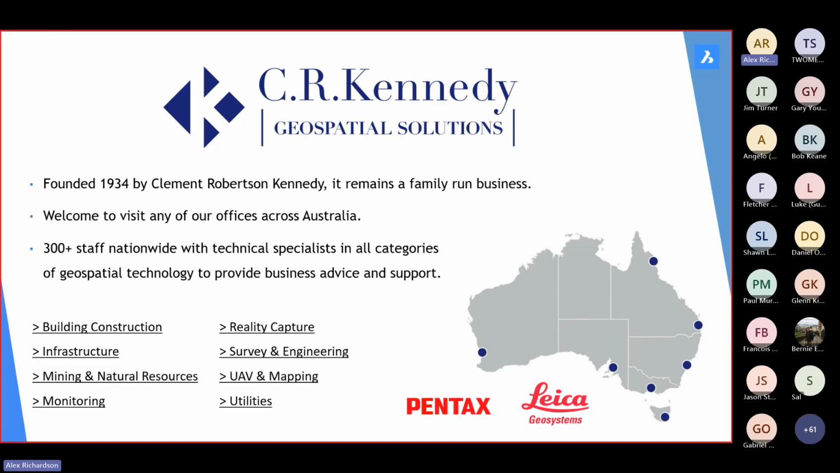A little bit about us. C.R. Kennedy was founded by Clement Robertson Kennedy, importing photographic and optical products in 1934. In 1954, C.R. Kennedy was appointed the world's first Pentax distributors. Later, in 2001, we were awarded the sole and exclusive distribution rights of Swiss giant Leica Geosystems in Australia.